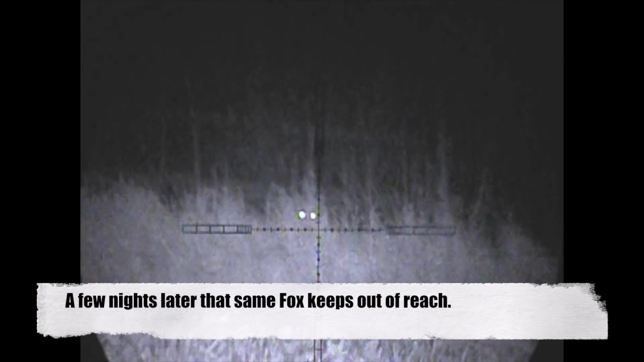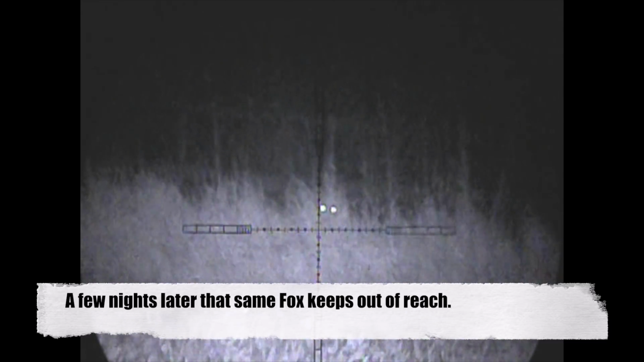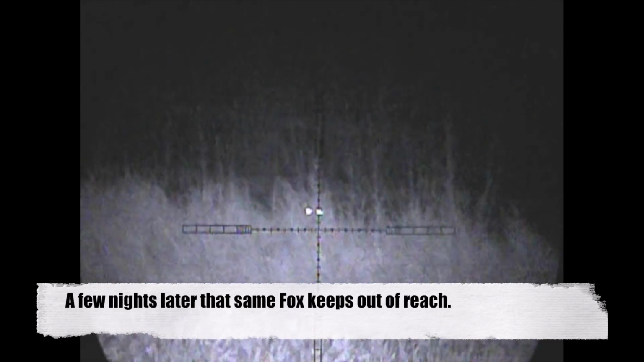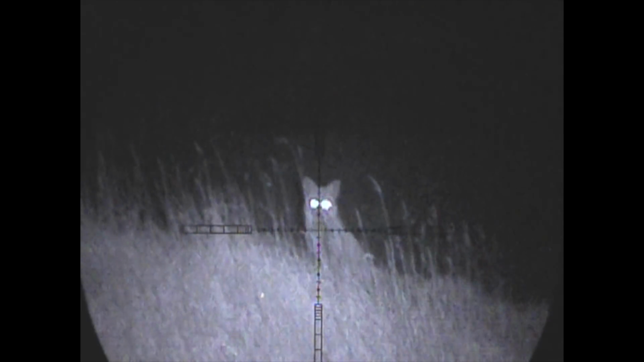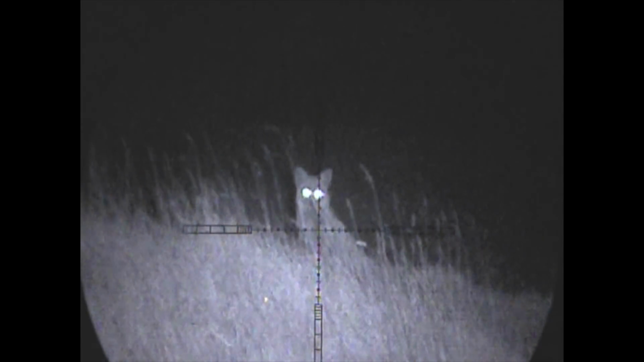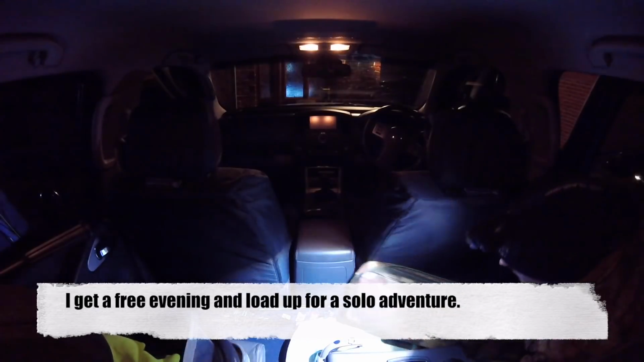So we went back a few nights later. The trouble is, it was still on the land that's not ours, and it was also still in front of, this time, buildings and things, so once again it's a little out of reach. As frustrating as it is, safety and of course the legalities of being out with a firearm are of the utmost importance, so you have to be patient at times.